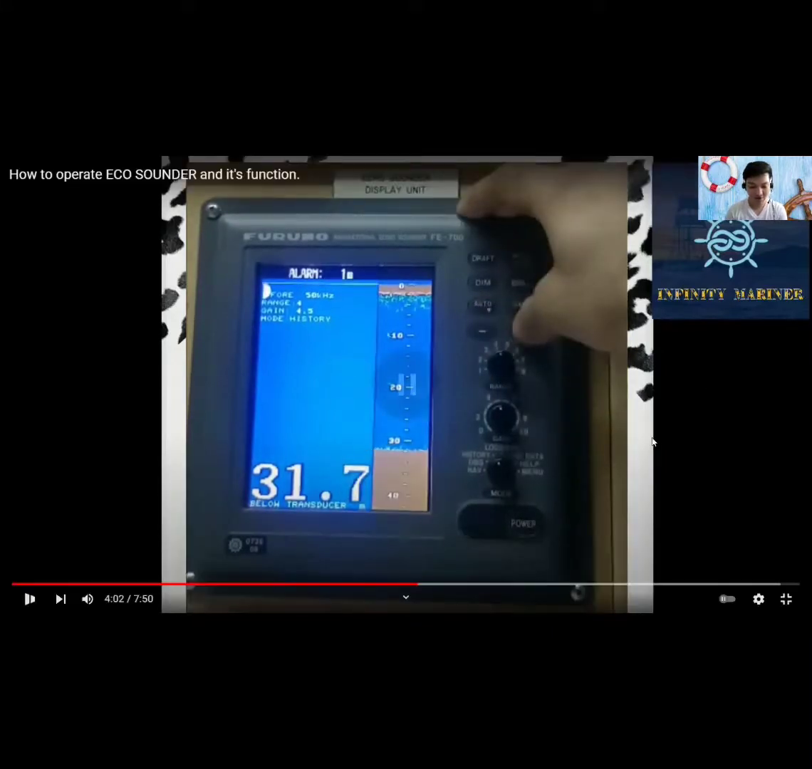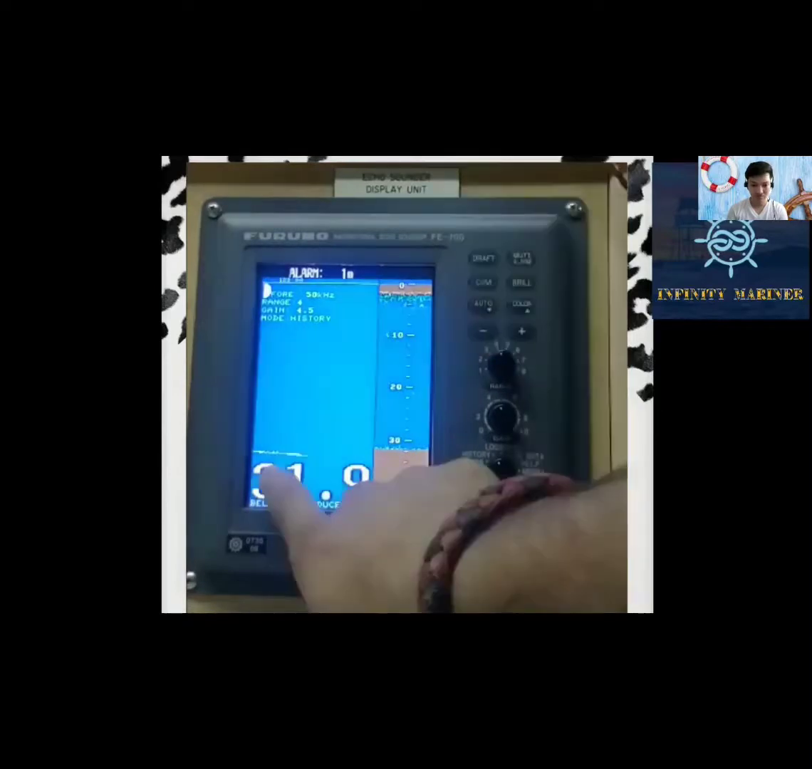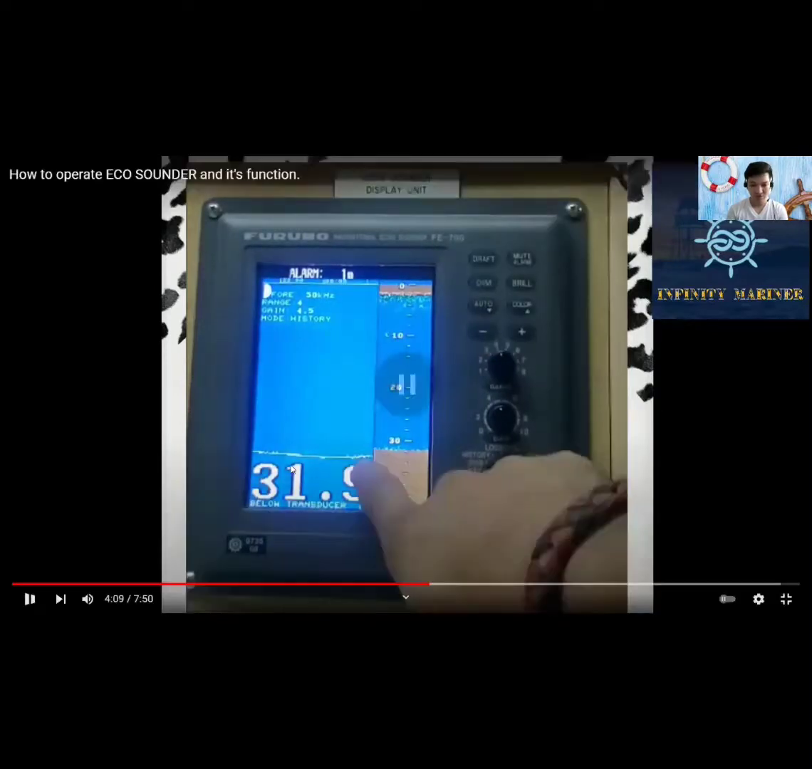So for scrolling, you just simply press the plus minus key, which moves the contour display forwards or backwards, respectively. So you would see there the graph is moving.